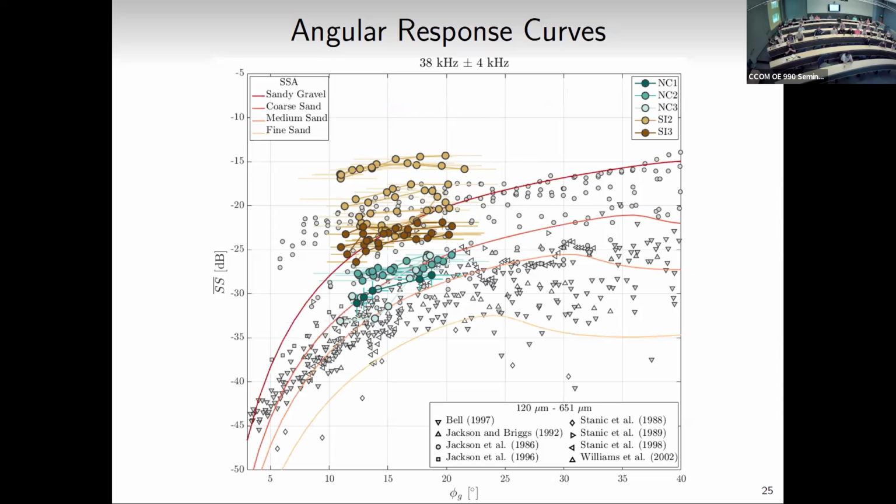And so I've also plotted here our prediction using standard densities and roughnesses for different sediment types that are proposed in the literature. So sandy gravel, coarse sand, medium sand, fine sand. These are all sands, but you can see this range of predictions. They all predict a downward trend, and a lot of the data is showing that, though some of the data sets are a little bit flatter than what the model predicts over these grazing angles.